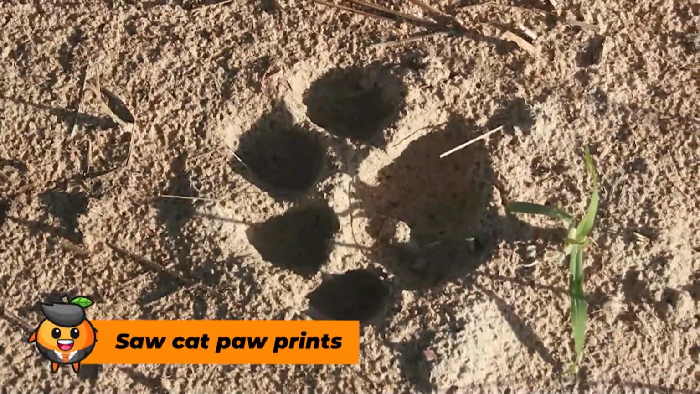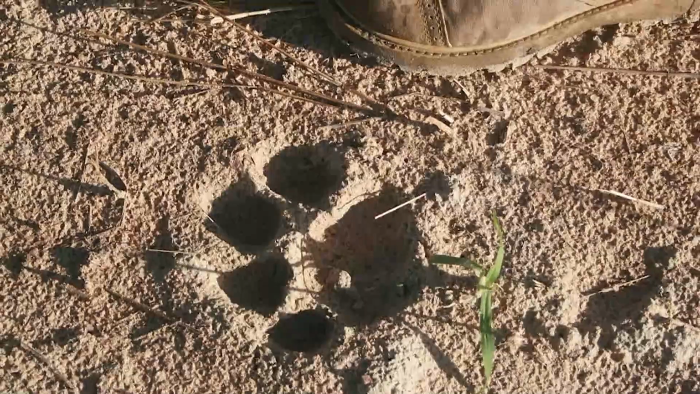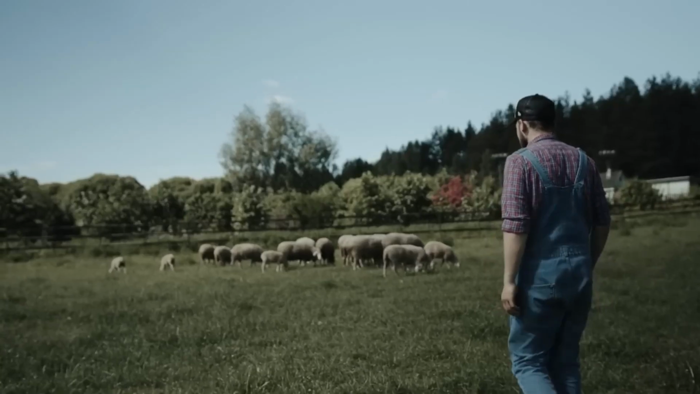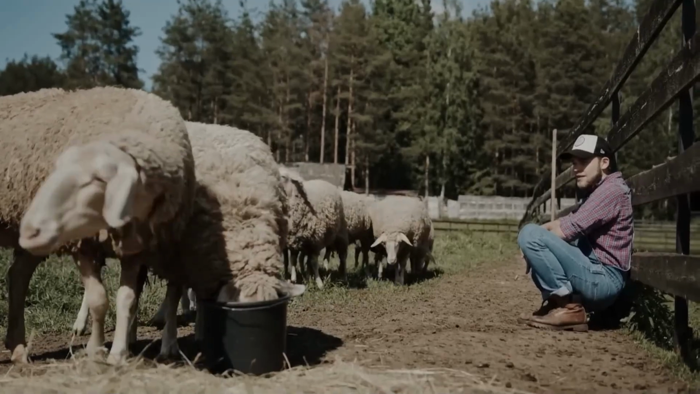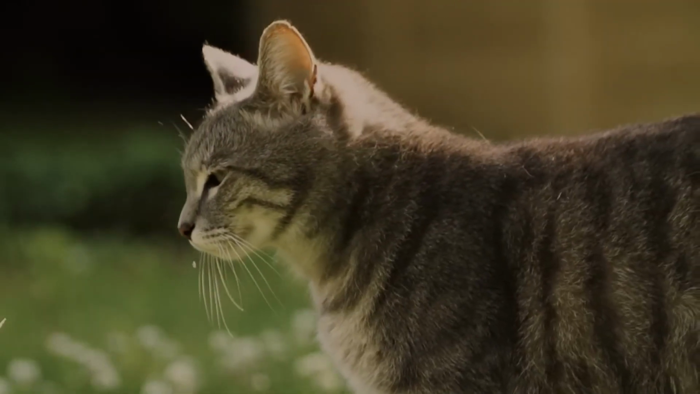Saw cat paw prints. What would you do if you saw cat paw prints on your property, especially if they looked like they belonged to a very big cat? Well, unsure of what he was looking at, a man from Idaho set up a trail cam to capture whatever was responsible for the paw prints on his property. And boy, was he in for a shock.